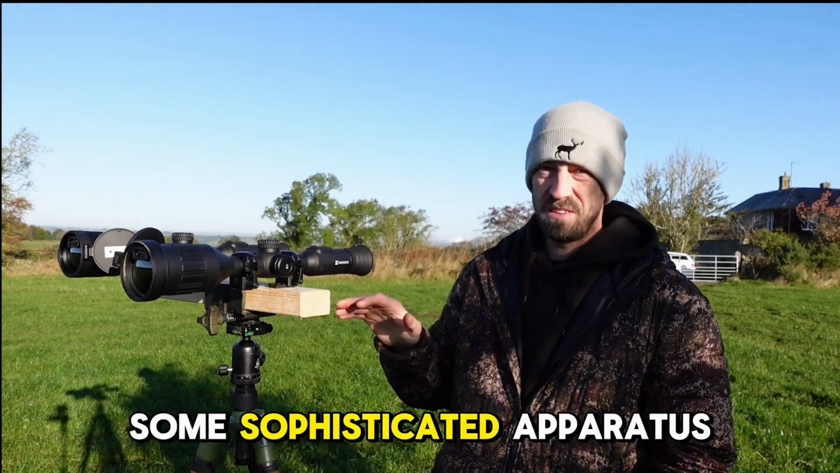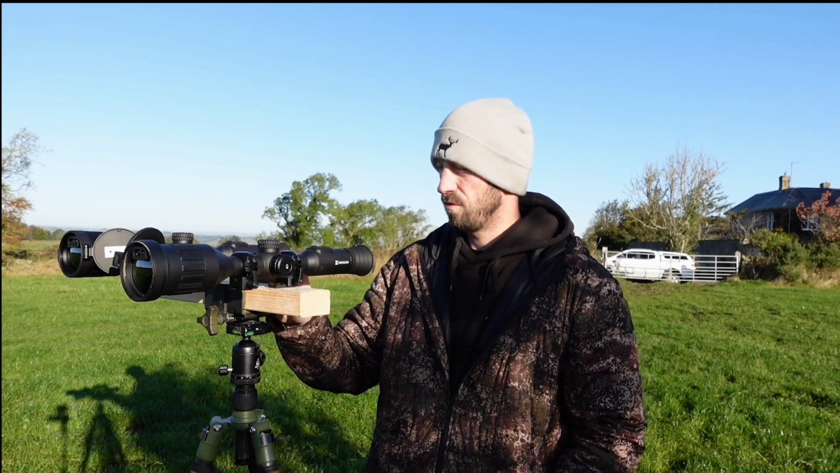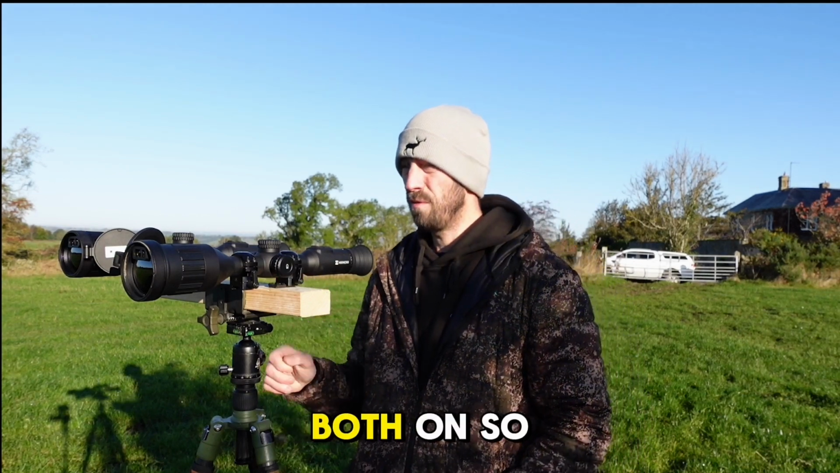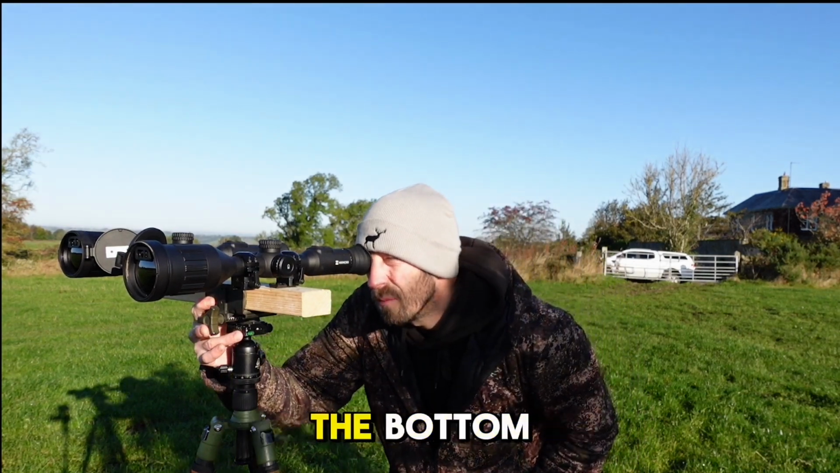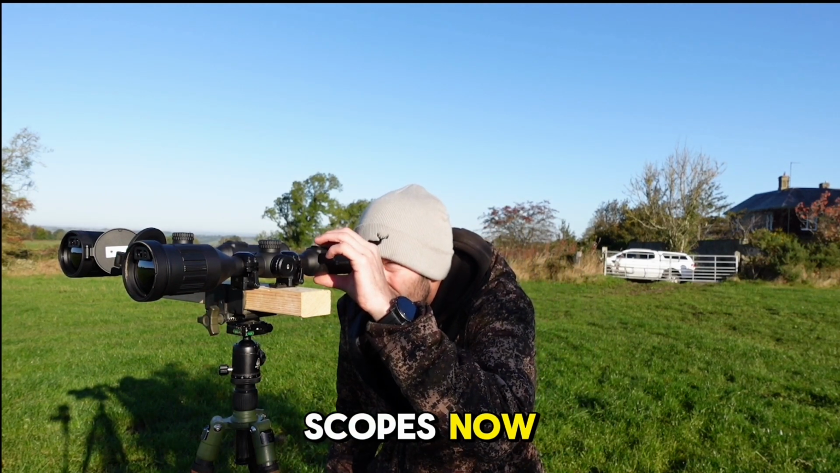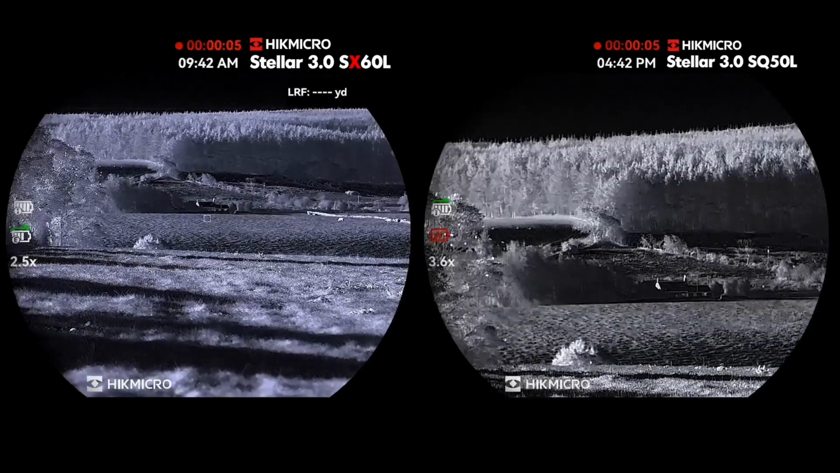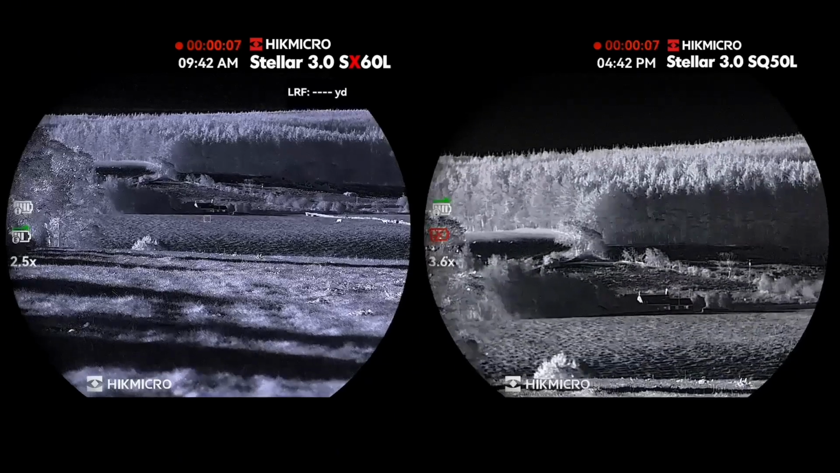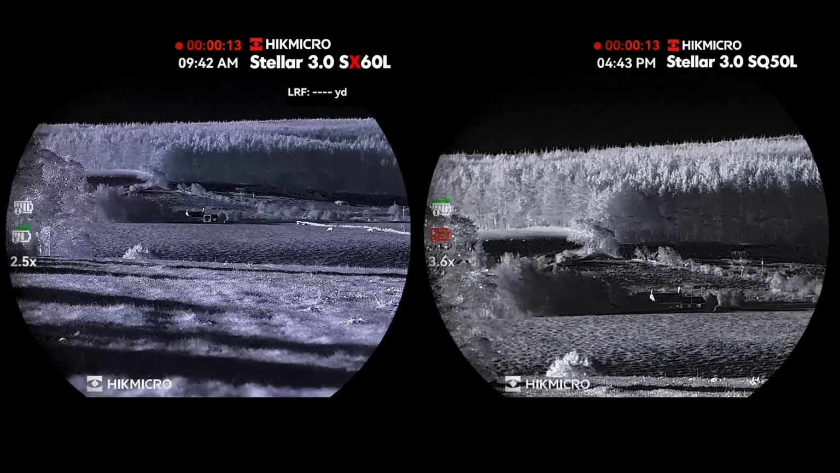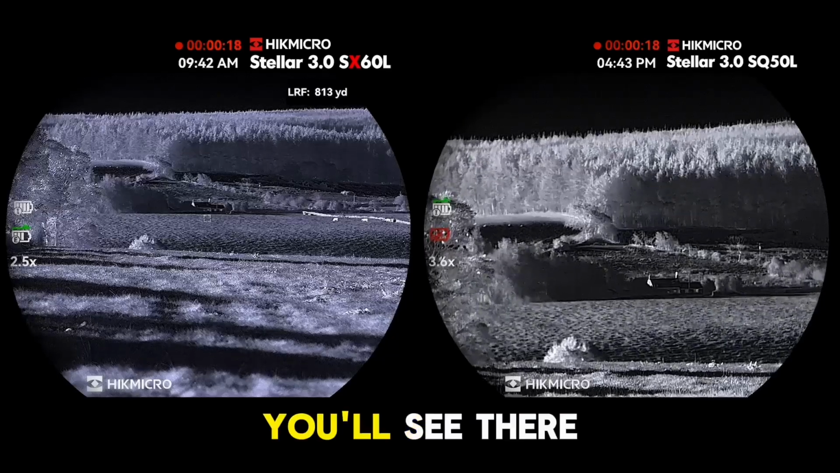And I've got these set up on some sophisticated apparatus with literally a bit of a 2x3 there with a couple of Picatinny rails drilled on, and got them both on. So looking down to the bottom, we'll just hit record on both scopes now. So we'll laze down to the house. (813 yards).